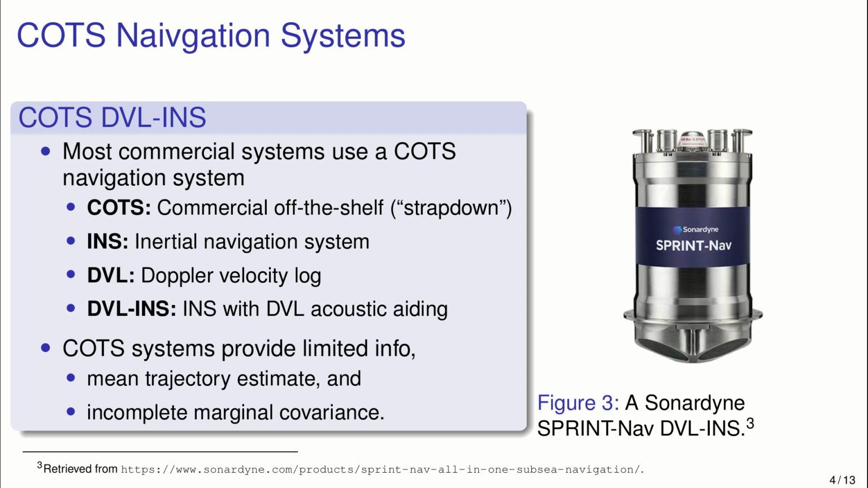So you can go out, buy one of these, and fix it to your vehicle, and it'll help you navigate. Unfortunately, from a research state estimation perspective, these sensors give very limited access to information that you typically need to do state estimation. So all you're getting out of this really is a mean trajectory estimate and often an incomplete marginal covariance.